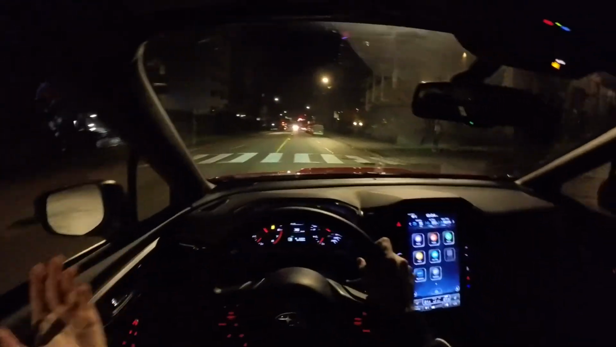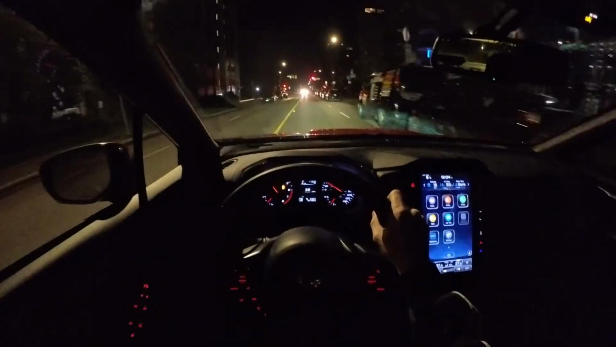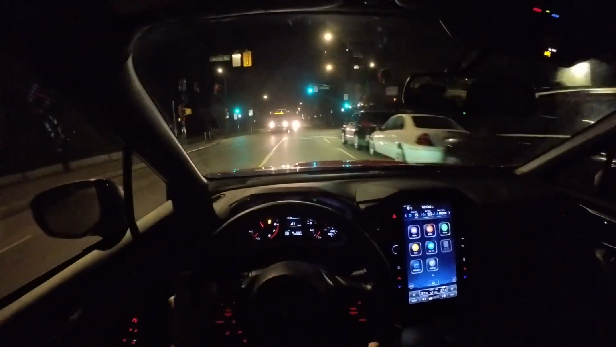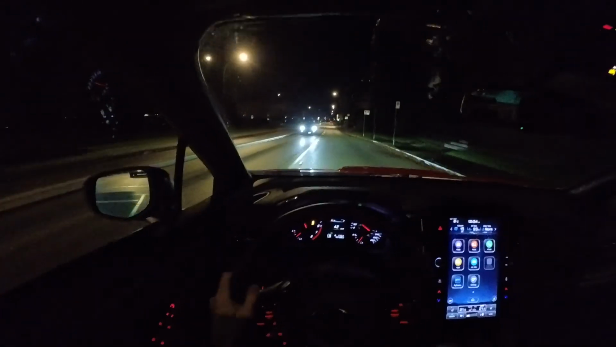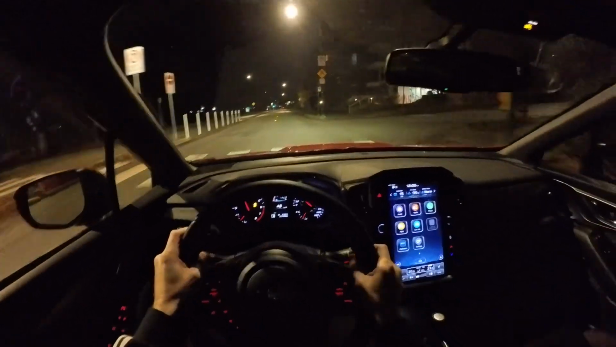I've lowered mine, so I went the other way, but I've always appreciated that with Subaru, even when I had the 2020 STI. I used to have one, if you guys don't know, and that had a tiny bit less ground clearance than this car in stock form, but I always appreciated that it was good enough that it remained practical.